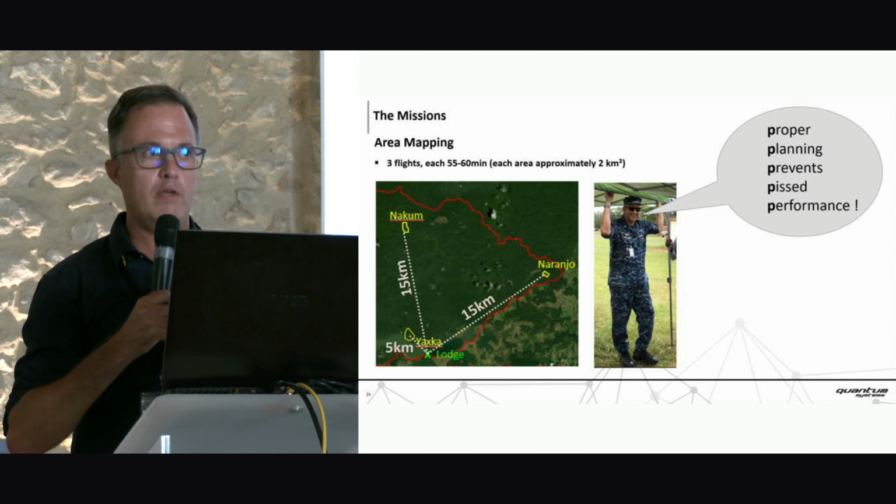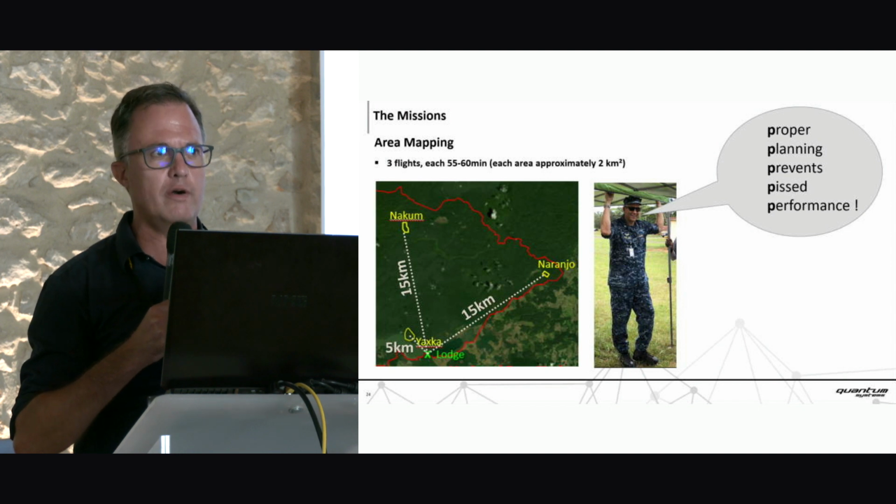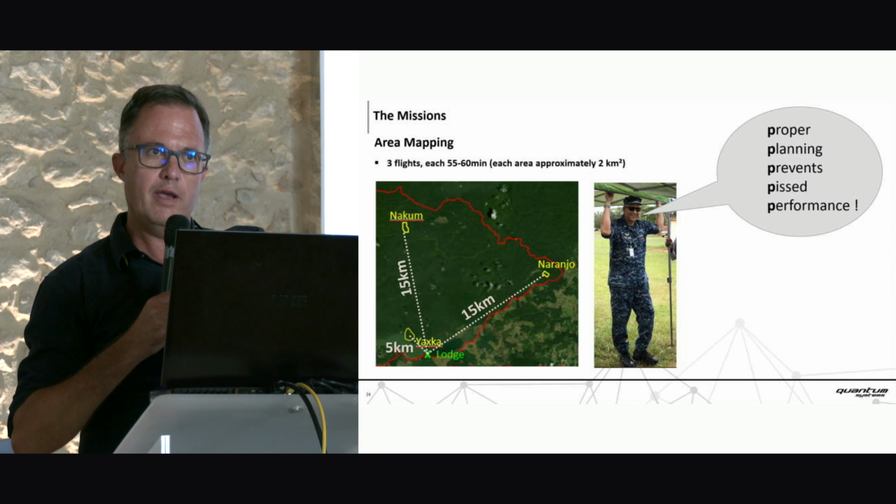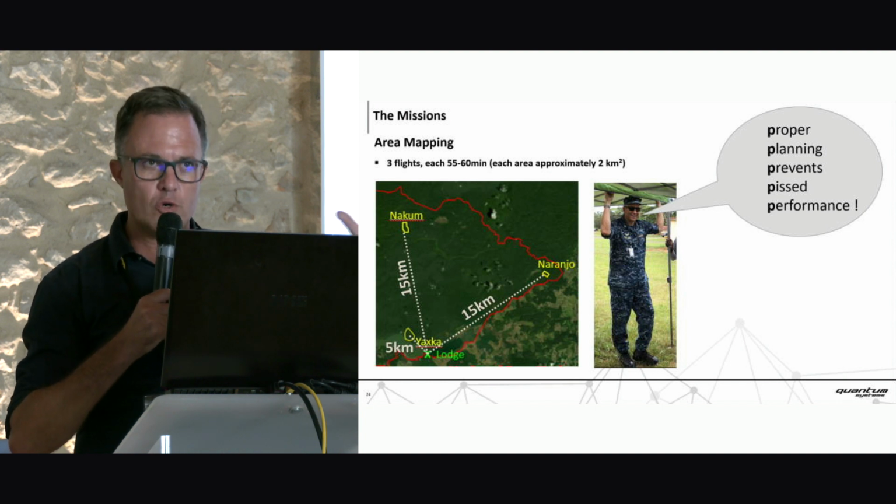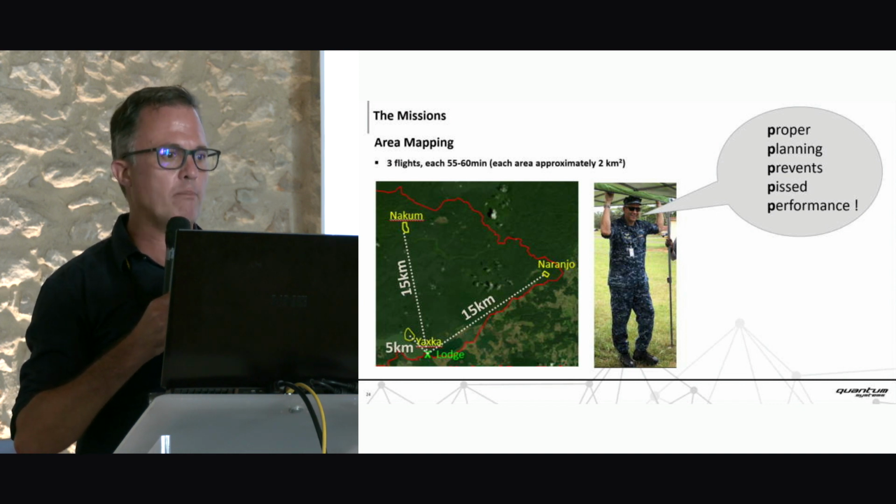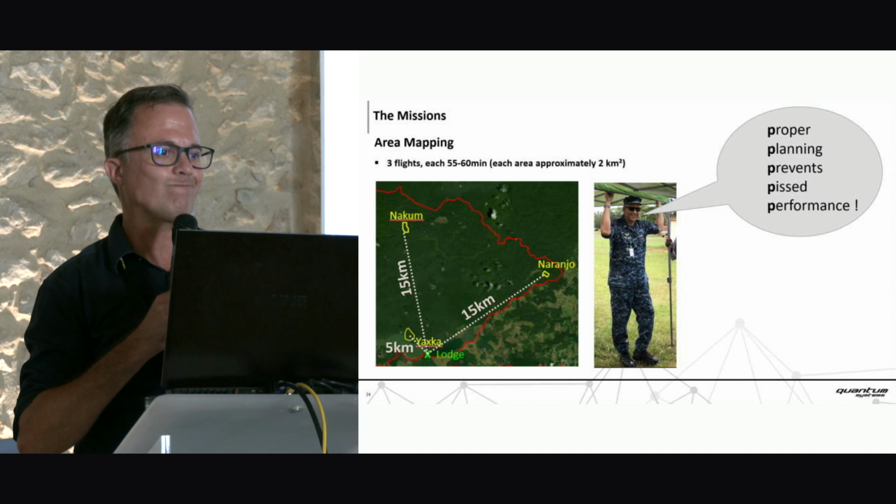In this case, we sat there for 2 days or 1.5 days just for planning to make really sure nothing bad happens. So if the Trinity is 20 kilometers away and it decides to fly back, you have to make sure there are no obstacles between the Trinity and your home point. So, well, flight planning is the most important thing here.